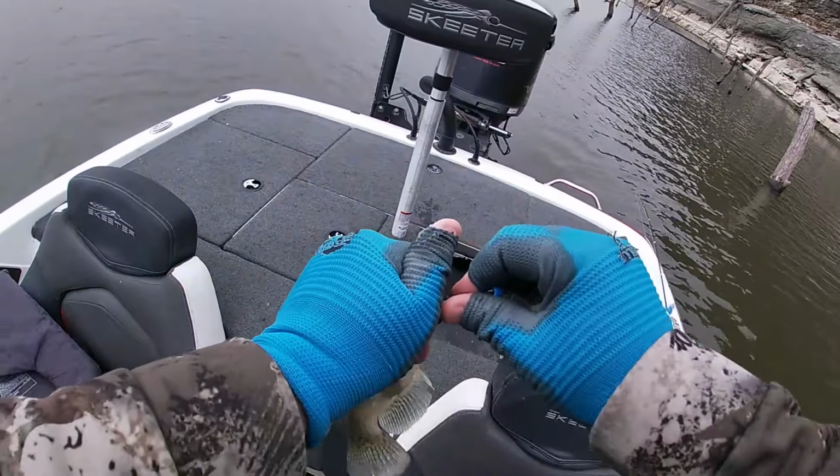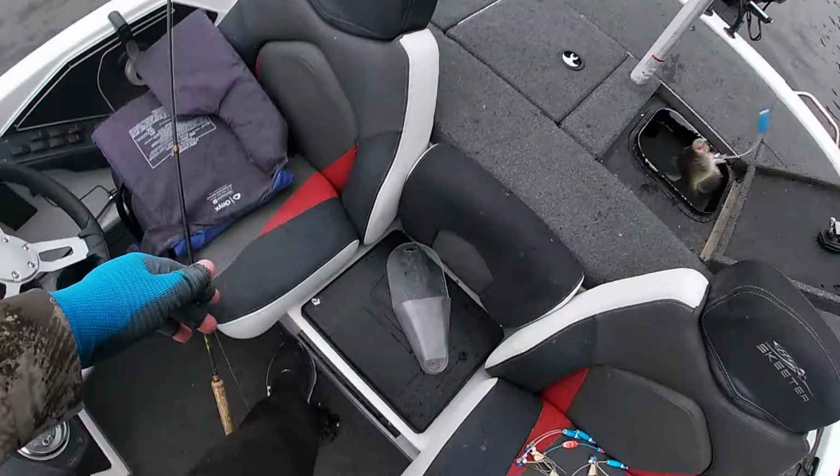They're getting their feed bag on today. Man, I hope everybody's having a great time watching this video. I'm having a fun time catching these nice slab crappie here at Mark Twain. So I think I need 3 or 4 more, 5 more, something like that. I got to check, but let's get you back on the chest. Let's go catch a few more.